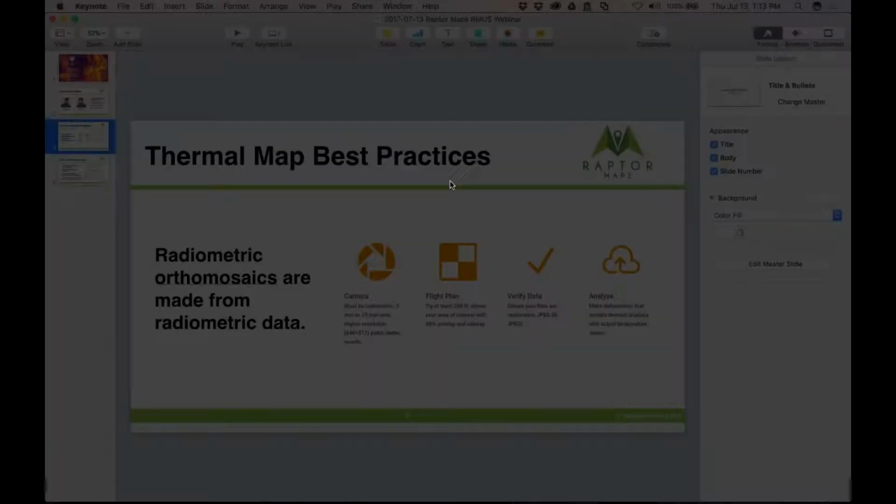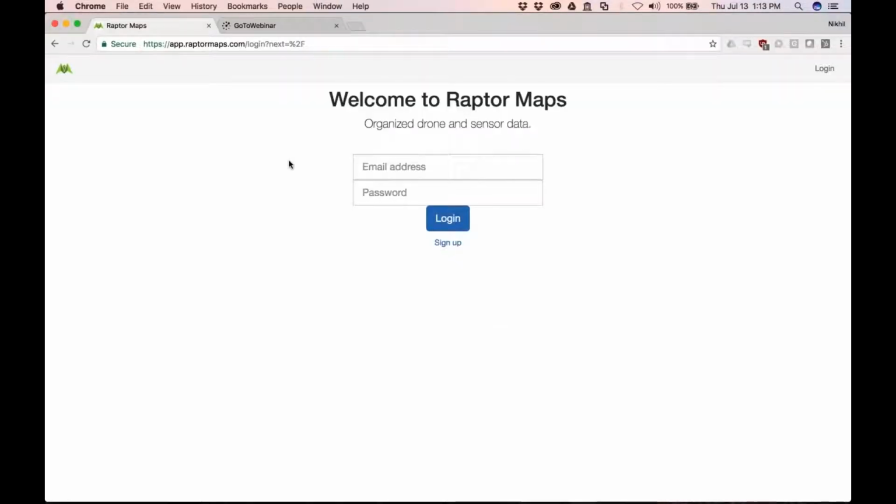All right, let me switch over. Oh, yes, Eddie reminded me I forgot to introduce where we are. So we're broadcasting from Greentown Labs, which is the largest clean tech incubator in the US. That's where our headquarters is based, in Somerville, right outside of downtown Boston, a couple miles.